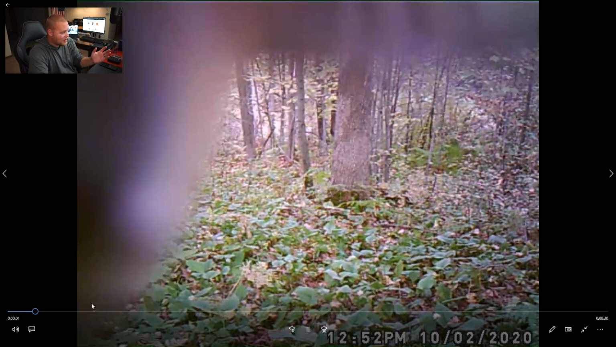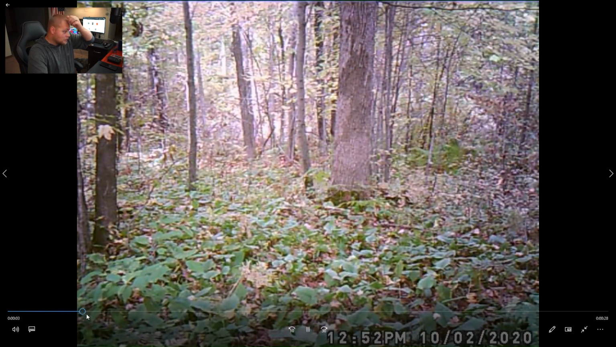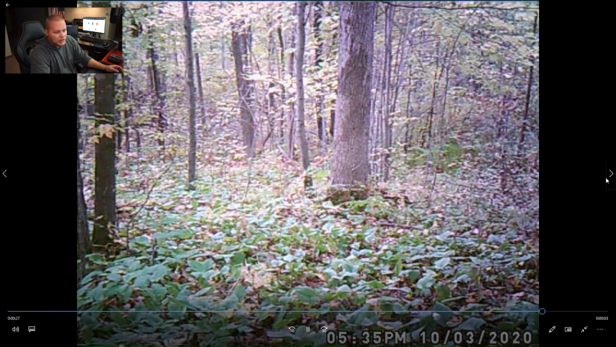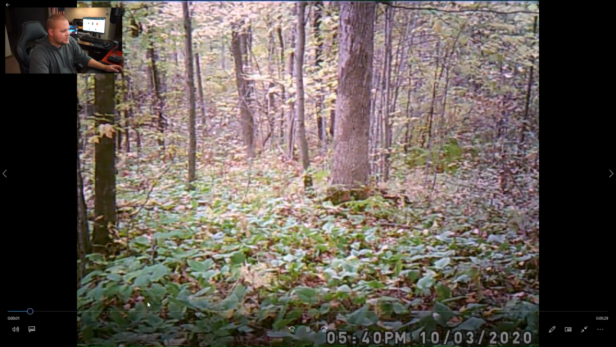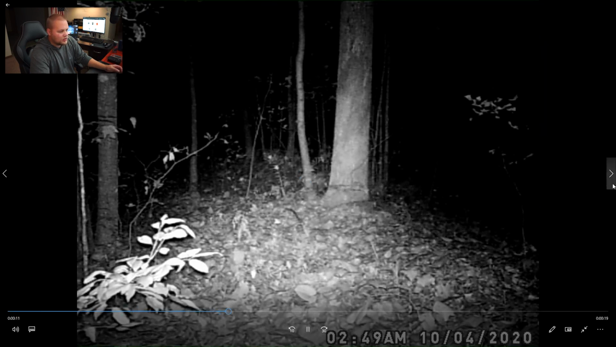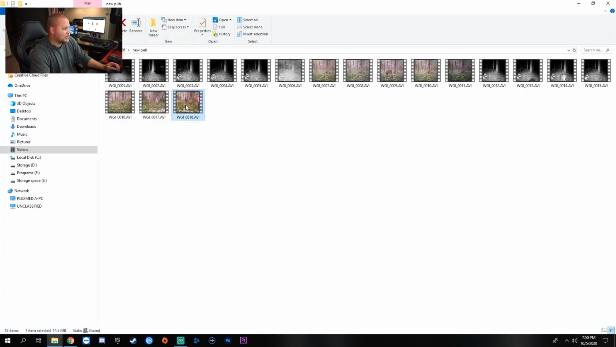I wanted to show you that bear, that really big bear, the alien that looked at this camera. Don't know what that was. And then that little buck. That was it. Oh, spike buck too. I think that was it now. That was a squirrel. That's a butt of a deer we don't get. They run away. Another deer running. Deer right in front of the camera. Yeah, that was it for the new public land.